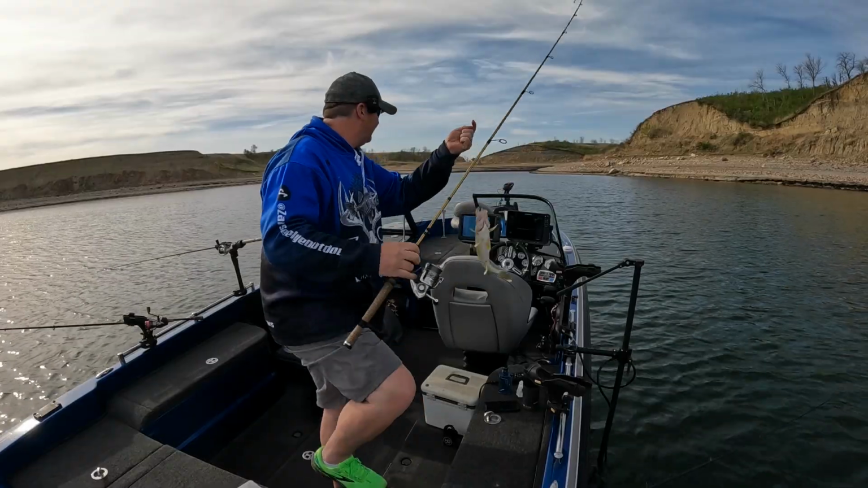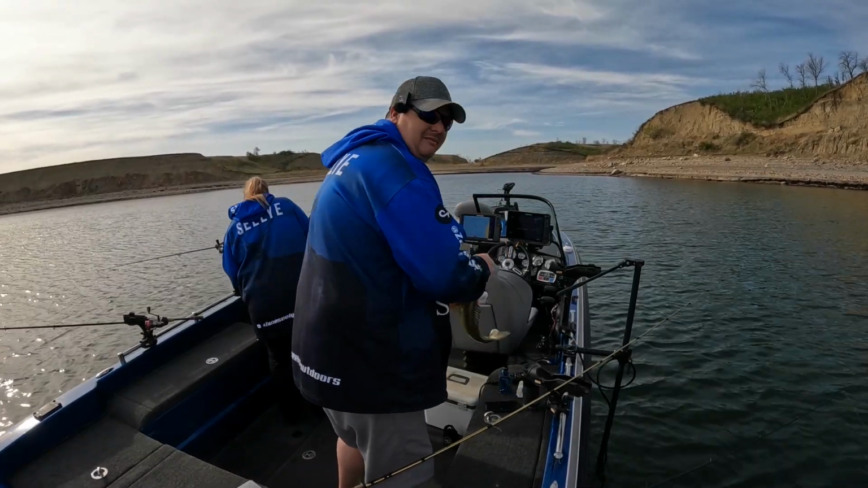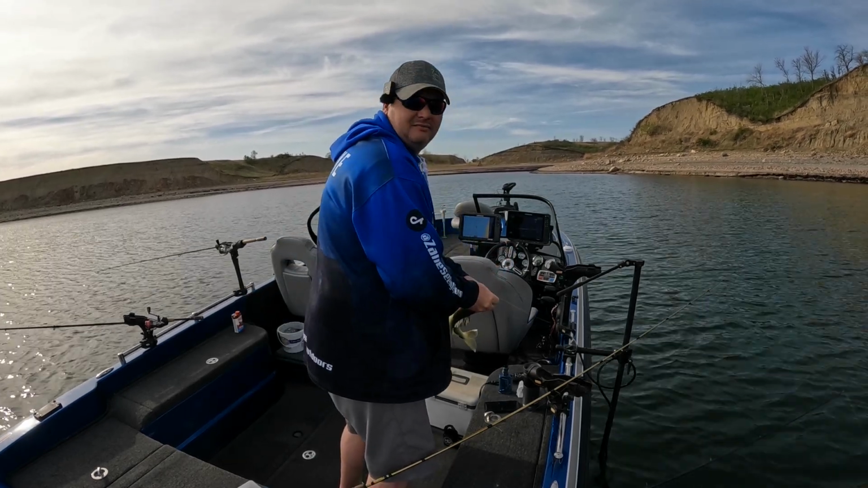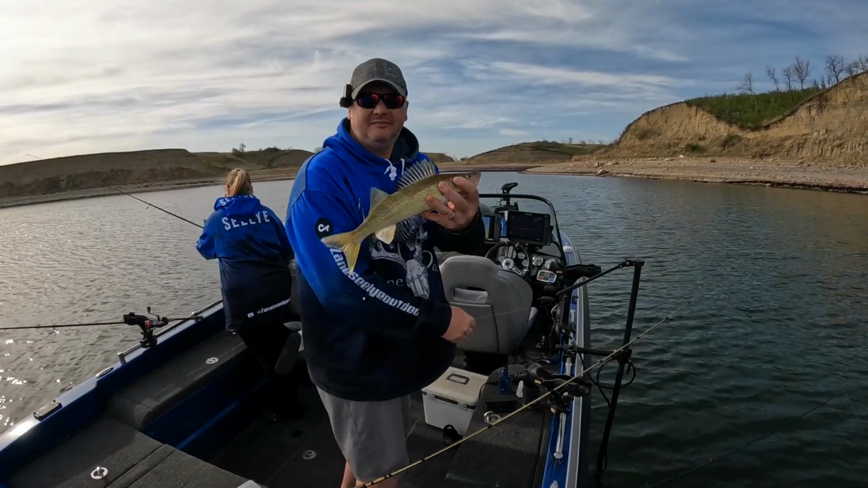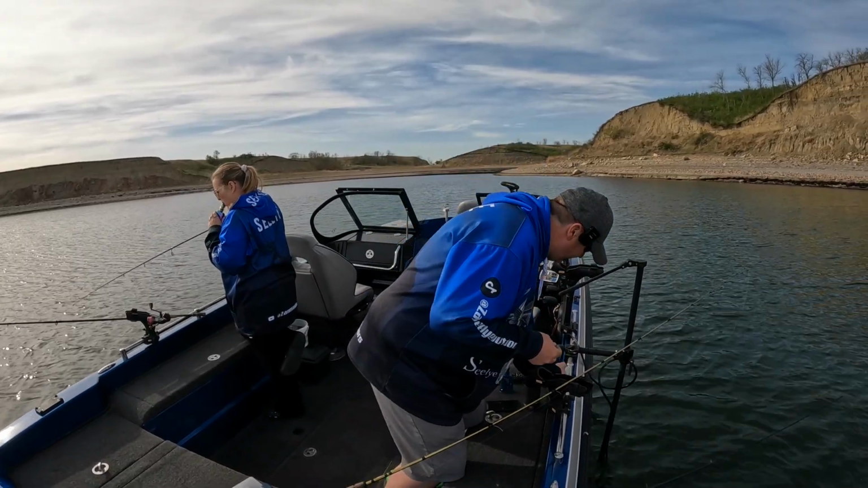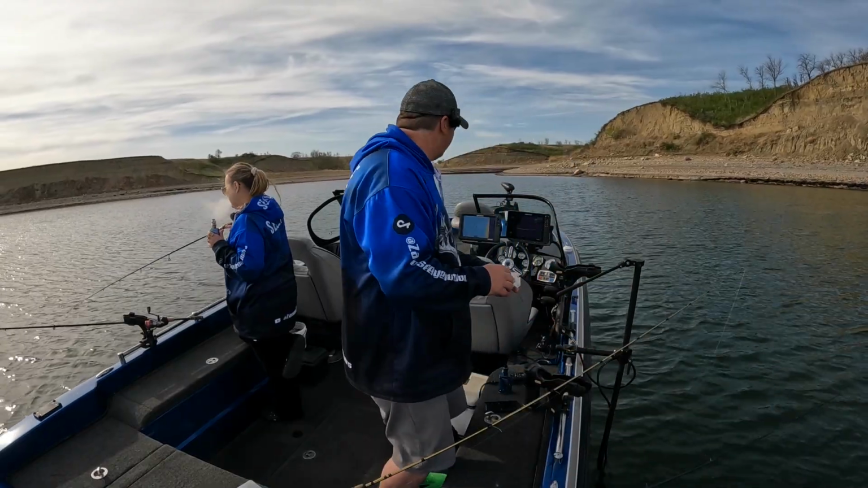Well, that was neat. Watched him come right in on the live scope, come up and drilled it. I didn't know if these were walleyes in here or not, but they are. You could see him plain as day on the graph, tail and everything. Oh, he's milking. He's got milt all over the boat. He is milking like crazy.